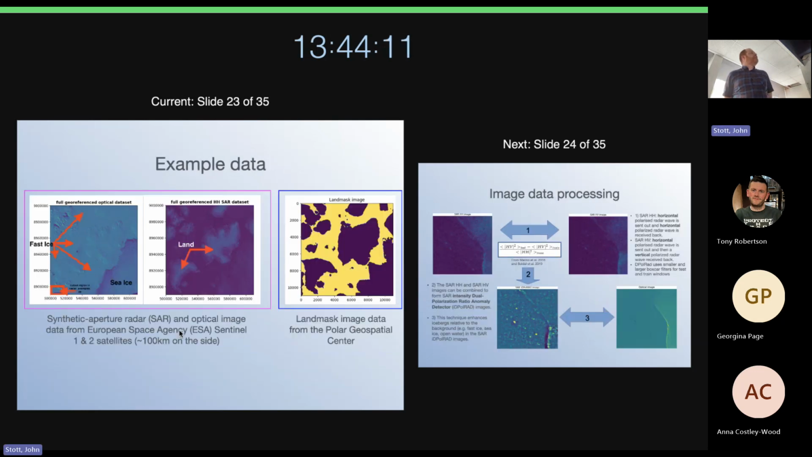This is the example data. This is Franz Josef Land in terms of where the land is. If you look at the HH polarized SAR data, so horizontal wave going out, horizontal wave coming back. This is the optical data set. You can now see that all of this looks like ice, but actually there's land there, which you can sort of see there. But between it is this fast ice. This is about 100 by 100 kilometers on the side, basically like one of those green images we just saw. But I think I've made it square instead.